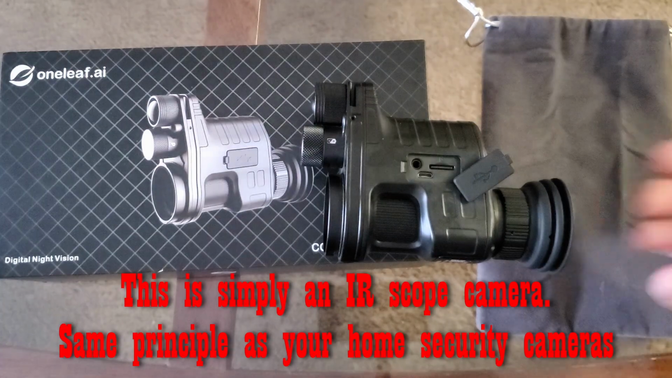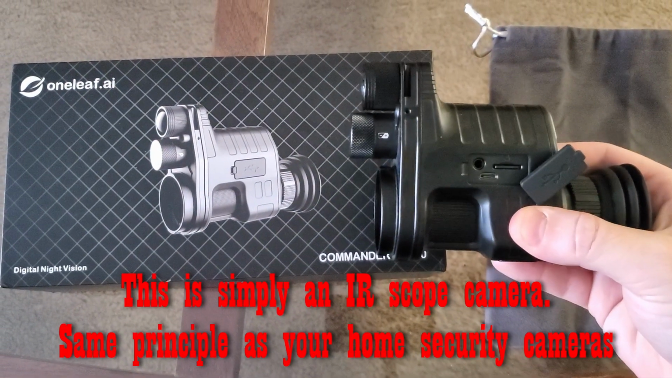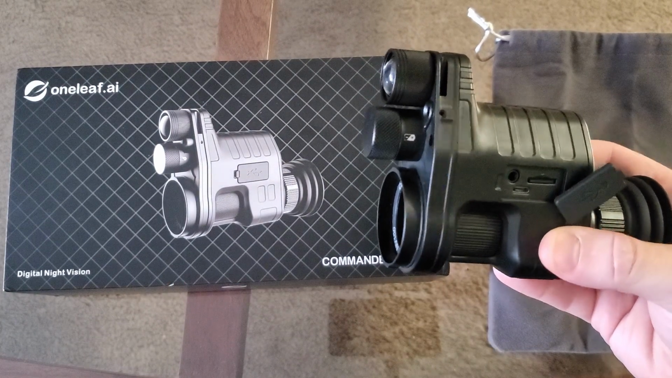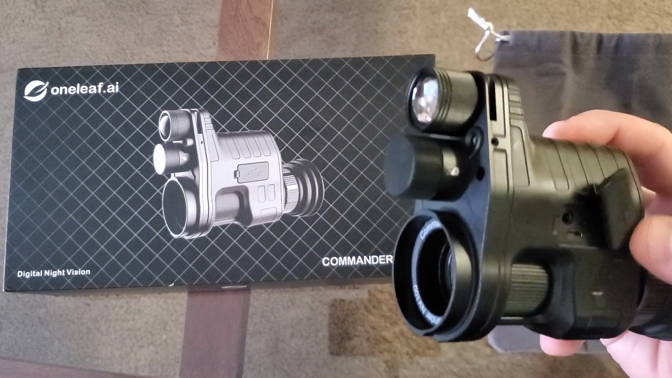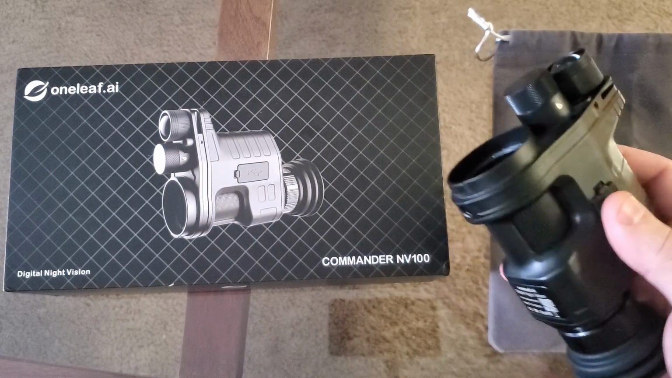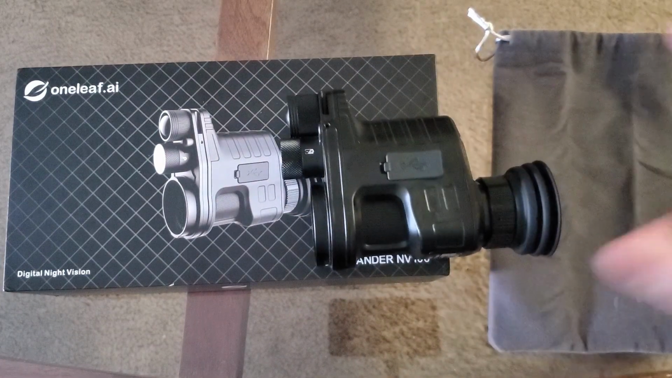So the first thing you should know about this thing is this is not real night vision, okay? Real night vision is expensive, and it uses phosphorus tubes to help with your night vision. So if you want real night vision, go spend $5K on a PVS 14, and I'm sure you'll be happy as a clam, but you'll be broke. So let's get into the pros and cons of it now. I'll do one pro and then one con, so we're not lopsiding it too badly.